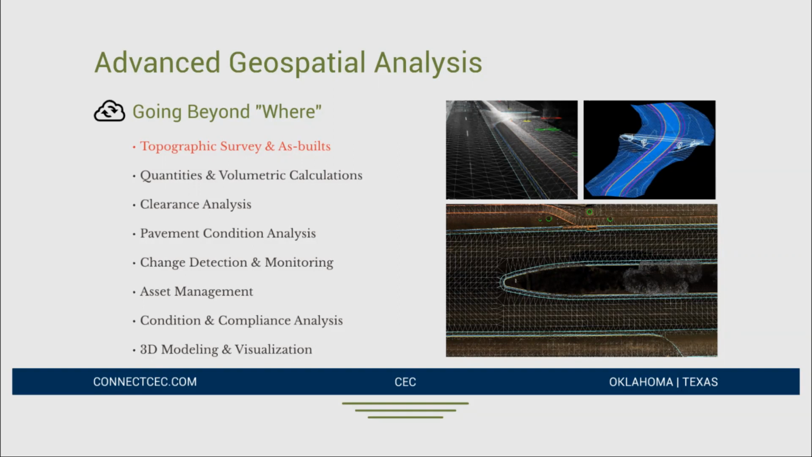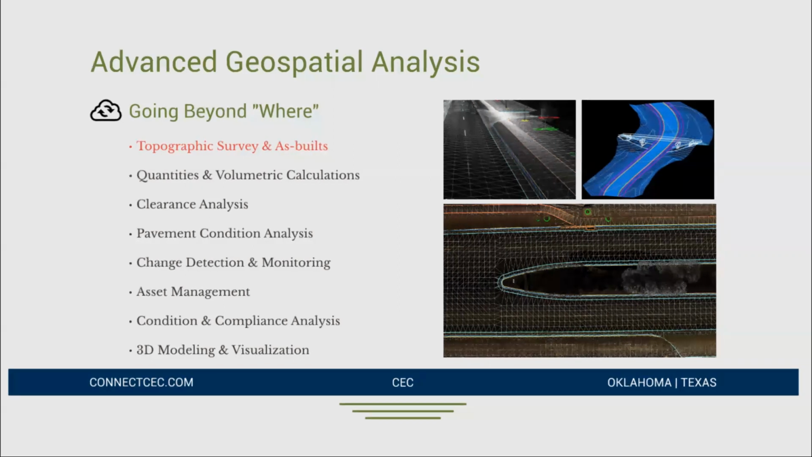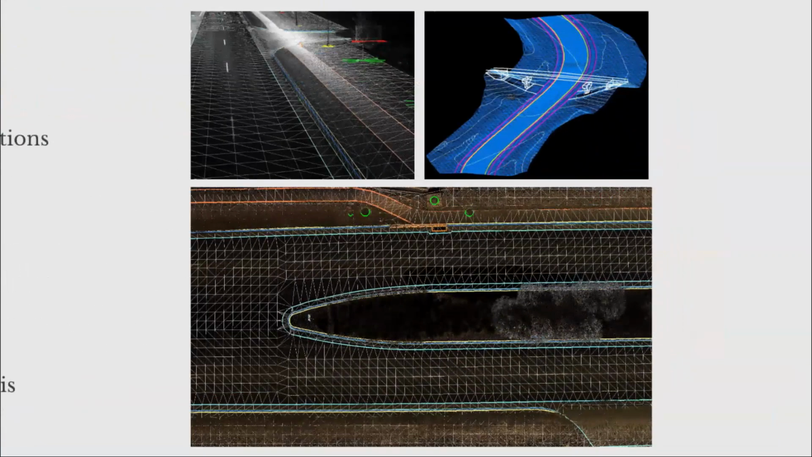First and foremost, this is something we do all day, every day, again coming from that engineering background: utilizing LiDAR data for topographic survey and as-builts. We're all used to, for years, using ortho photos, like aerial images, as references, whether it's in a GIS environment or a CAD design environment.